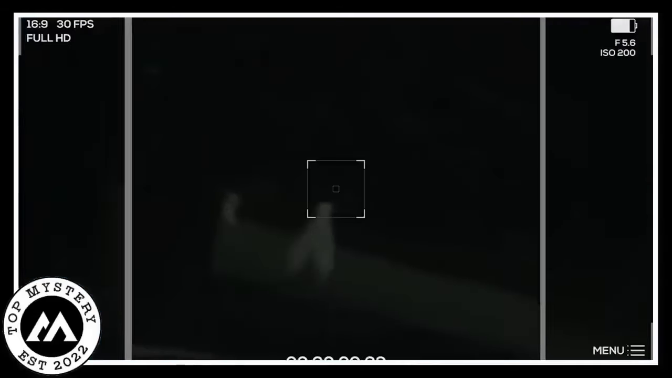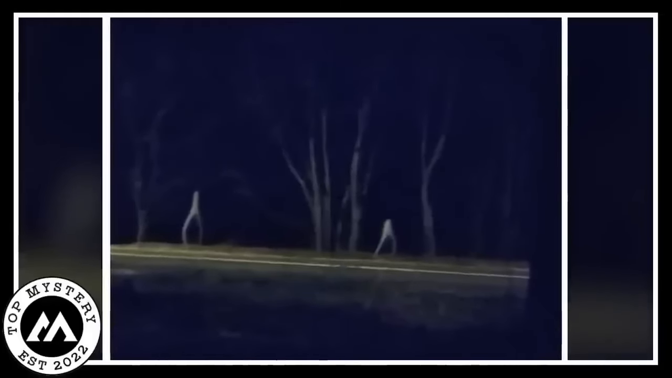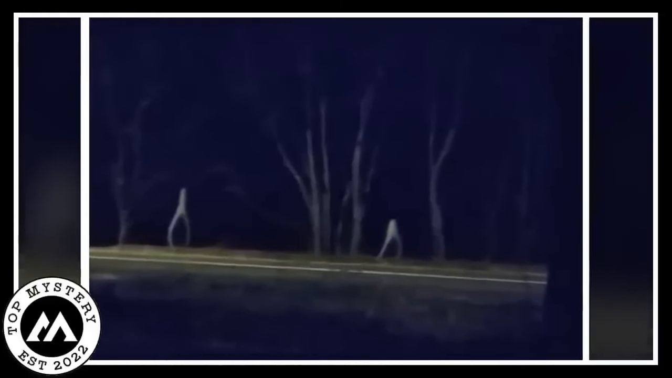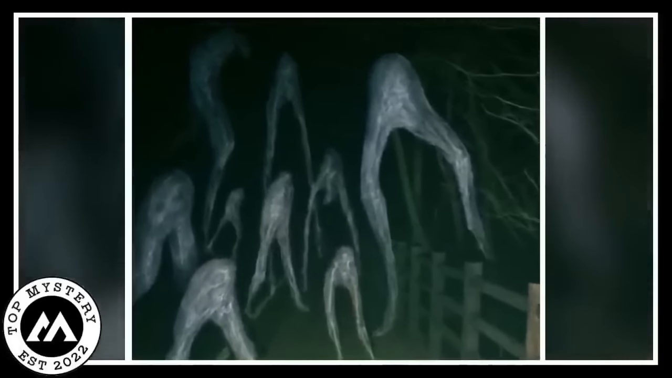The figure moved slowly, almost floating as if it belonged to a different realm. The lack of hands and the ghostly vesture made it indeed more mysterious and a bit unsettling. The entire scene captured on the trail cam sent shivers down the spine. It's the kind of video that makes you question what is out there in the night when we're all snug in our beds. The inexplicable appearance of this figure leaves us wondering about the strange and unknown things that might be happening when the world sleeps.